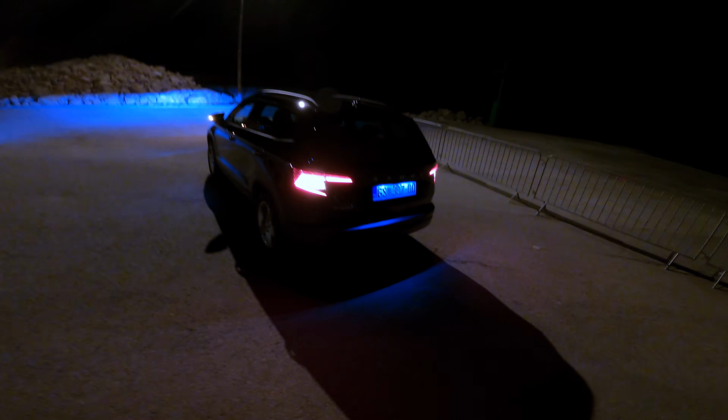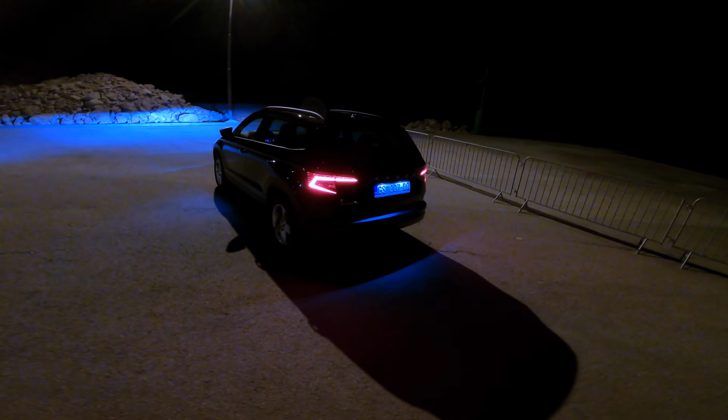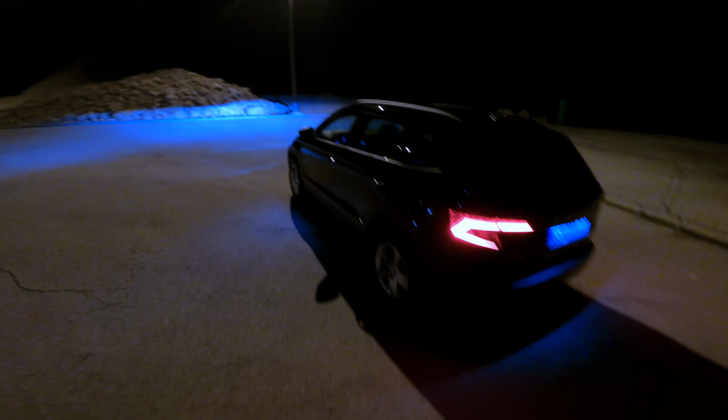Let's open the cargo space so you can see the illumination. One light was cost saving, but it wouldn't hurt if they added two. If we turn on the lights from the rear, looking nice. And let's just hop in the car.